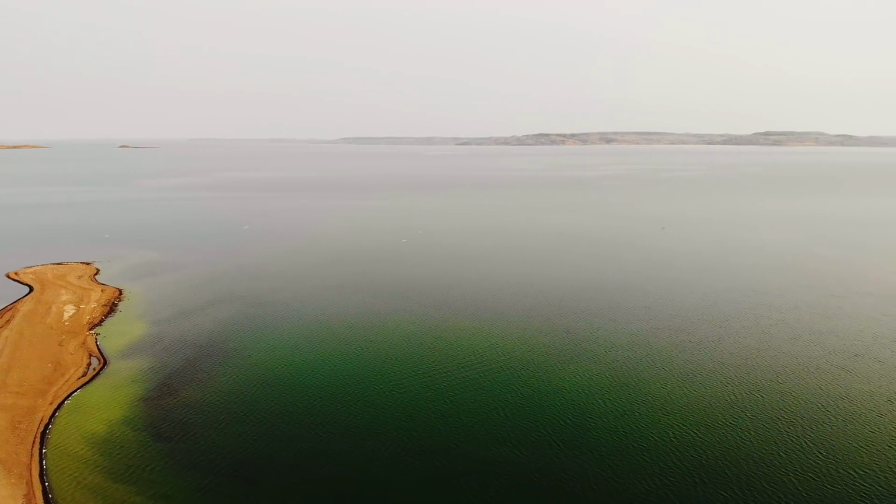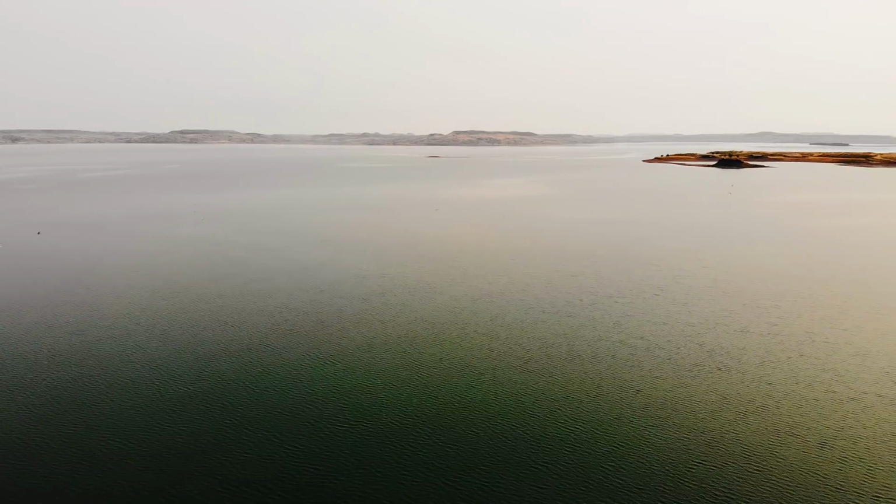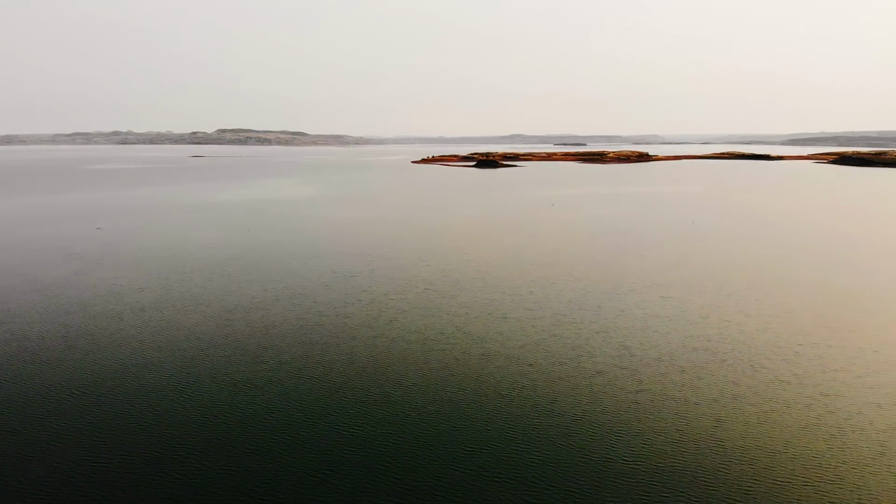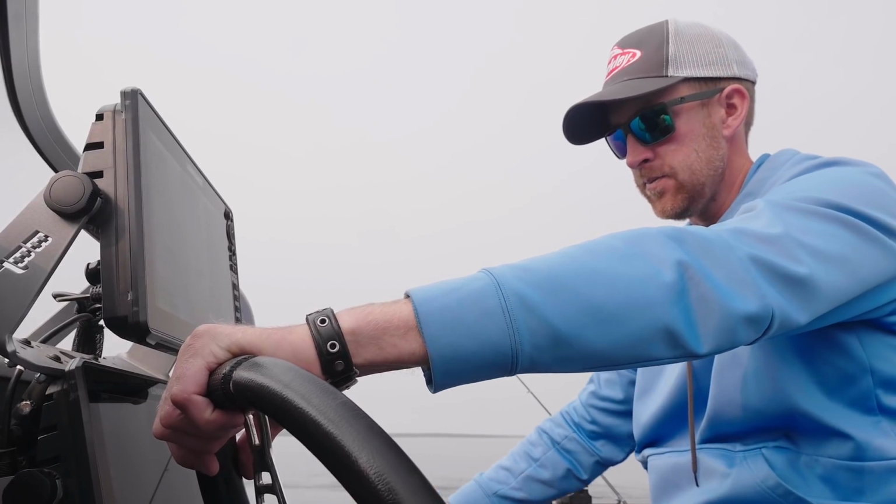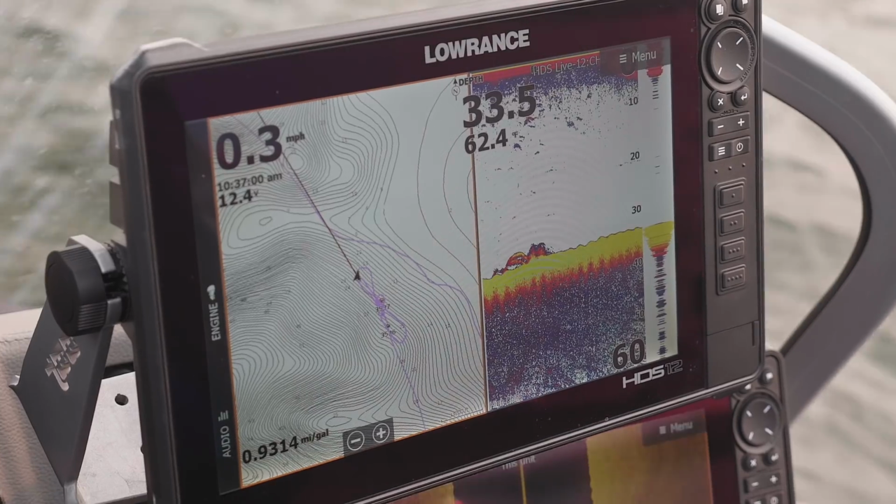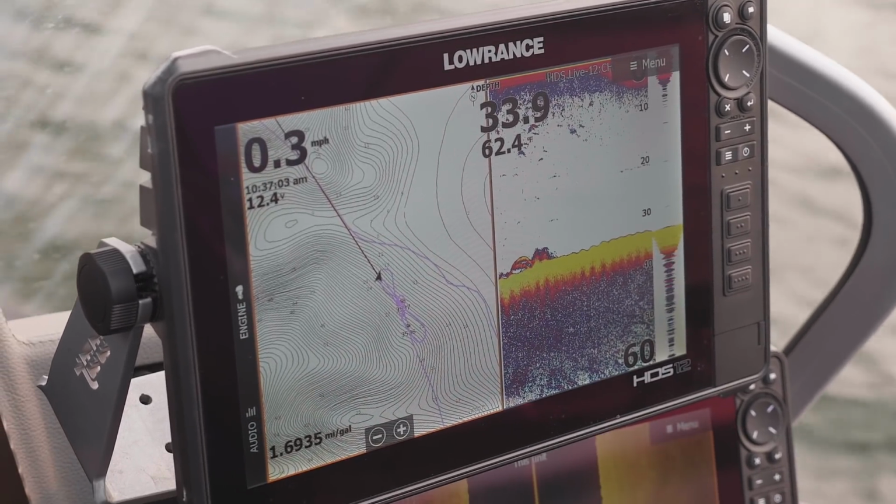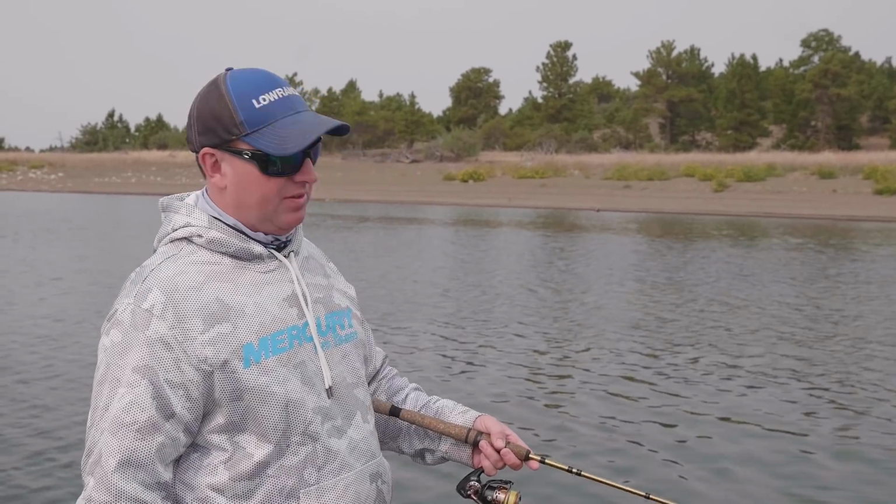Giant walleyes and huge tournament weights are what the Fort Peck Reservoir is known for. The reservoir stretches over 400 miles and has thousands of miles of shorelines, so there are lots of places for these big walleyes to hide. Although there are a lot of big fish to be had on Fort Peck, the bite is often tough. Knowing how to find active fish is extremely important, especially when the fish might be in the middle of a transition.